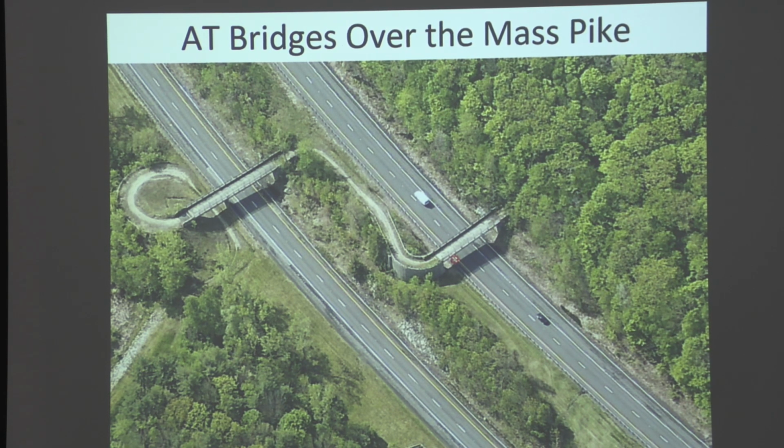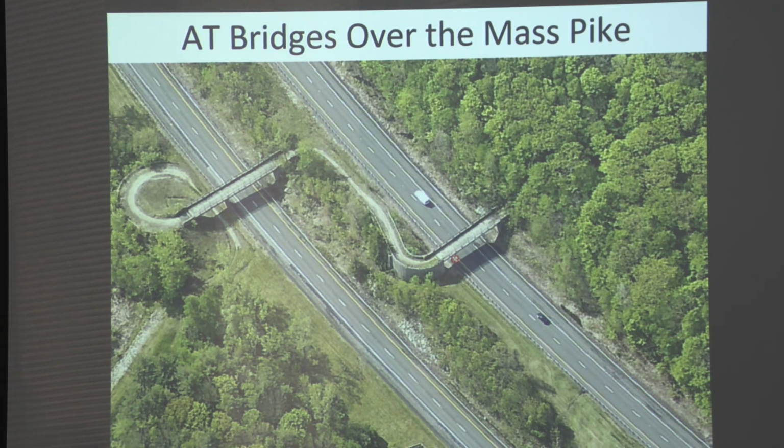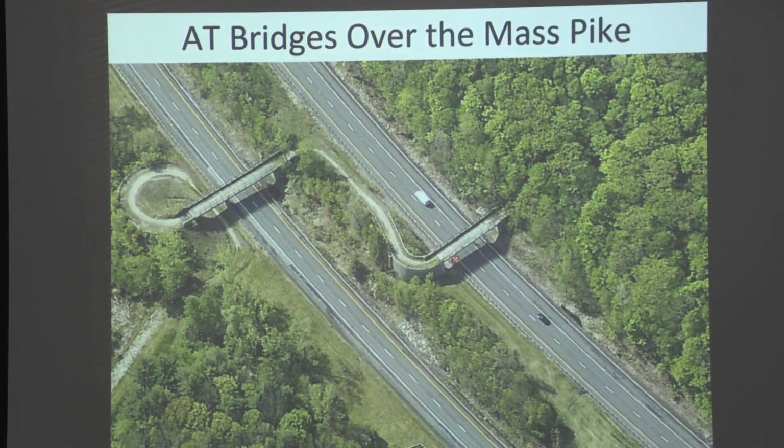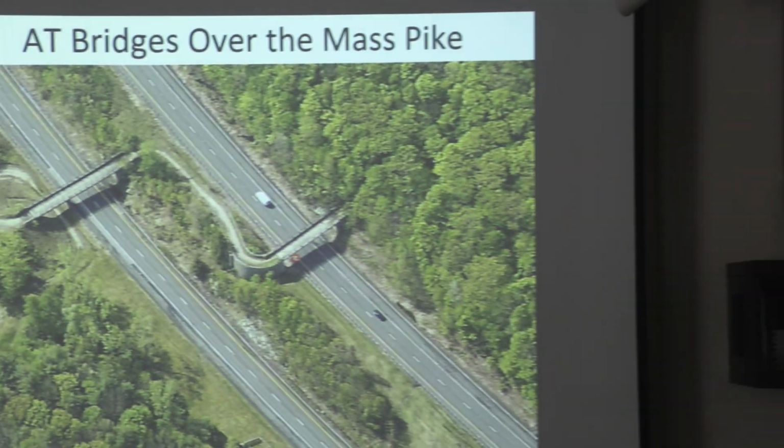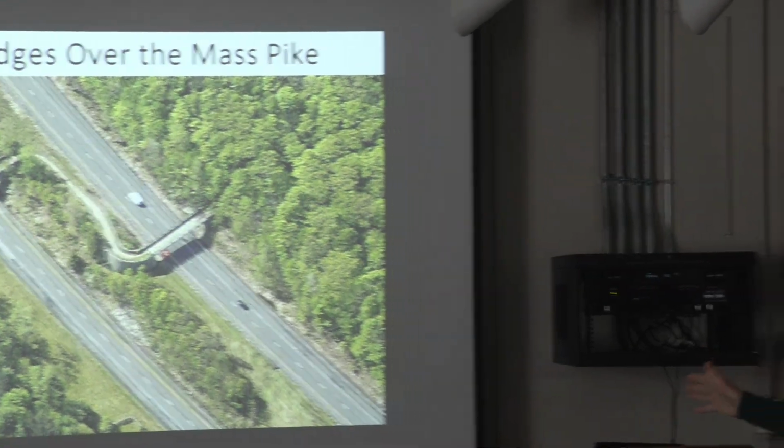We were approached a couple years ago by Mass Department of Transportation who wanted to do a study of the possible replacement of these bridges with much larger bridges that would act both as a trail crossing and as a wildlife crossing, much like they have out west.